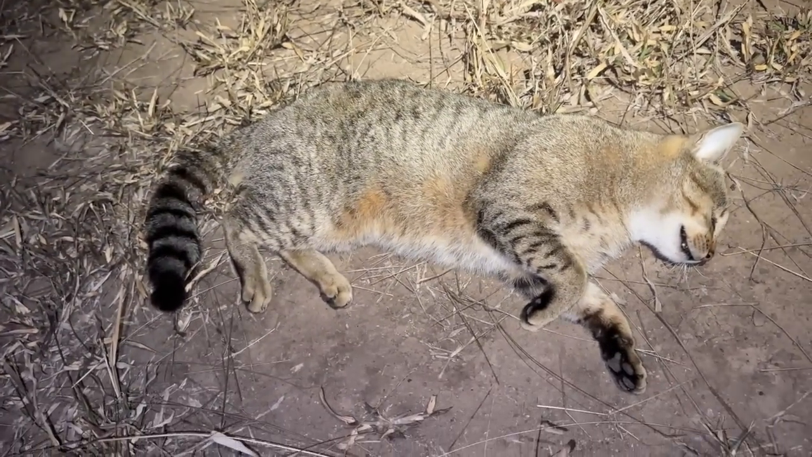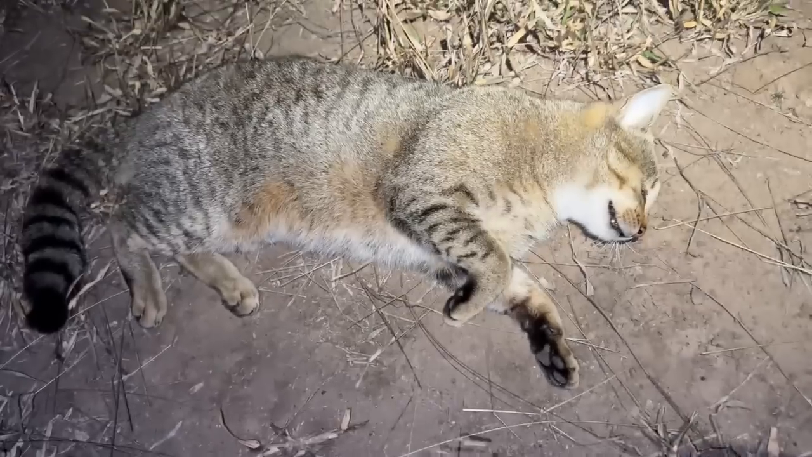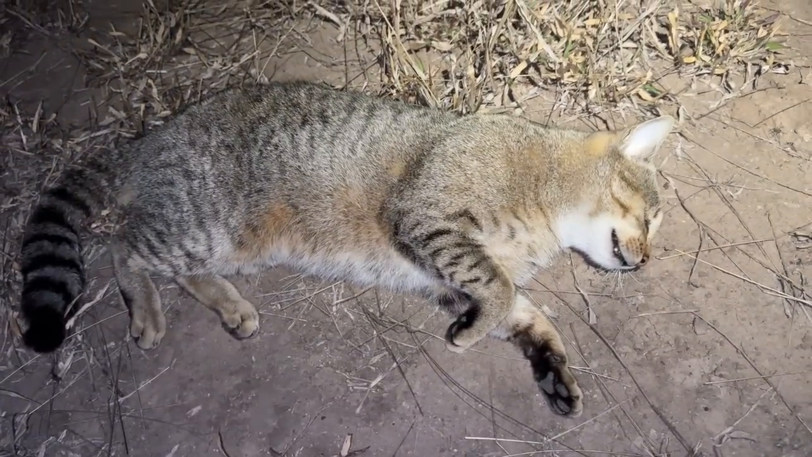Well, actually about a month or so ago I did see one down here near the creek. Could well have been this one, and he took off down the track there. I blew the whistle at him a few times and he didn't even look at it, he just kept going. So could have been this one, I don't know.